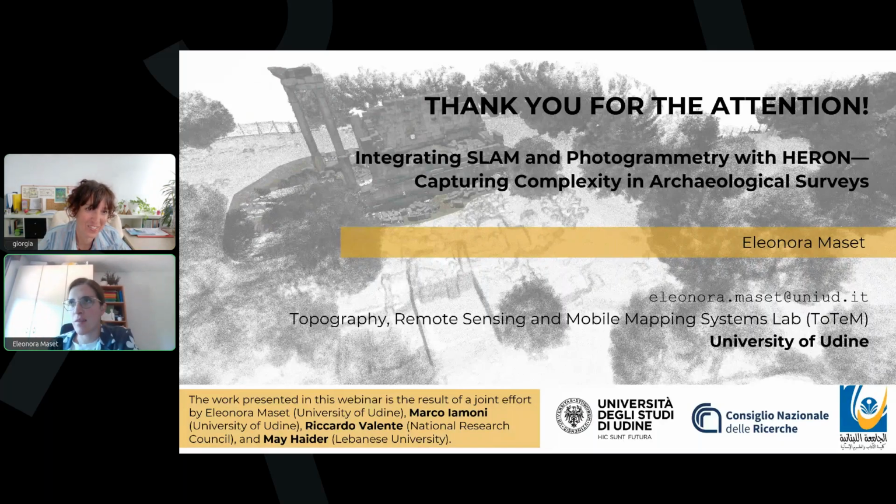So in this case, I think HERON alone would not give enough detail for some applications. But we still obtain a complete survey of the temple. And if you need a level of detail that is 3 to 5 centimeters, this can be enough for you. So as with every survey, I think it depends on the final application and what you need, what you want.